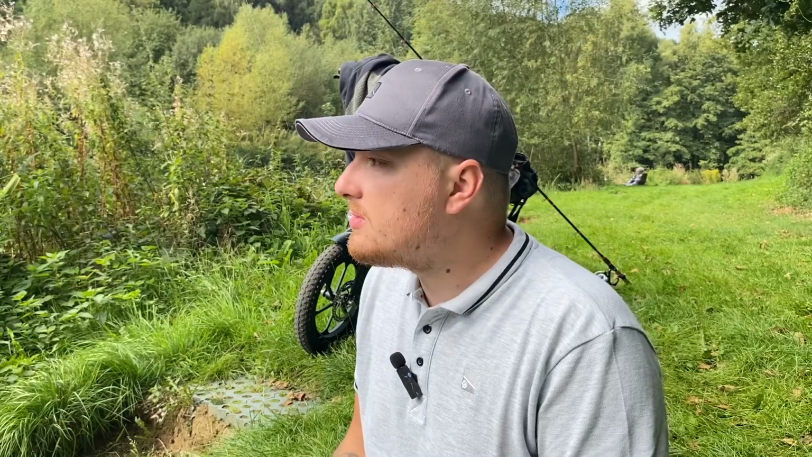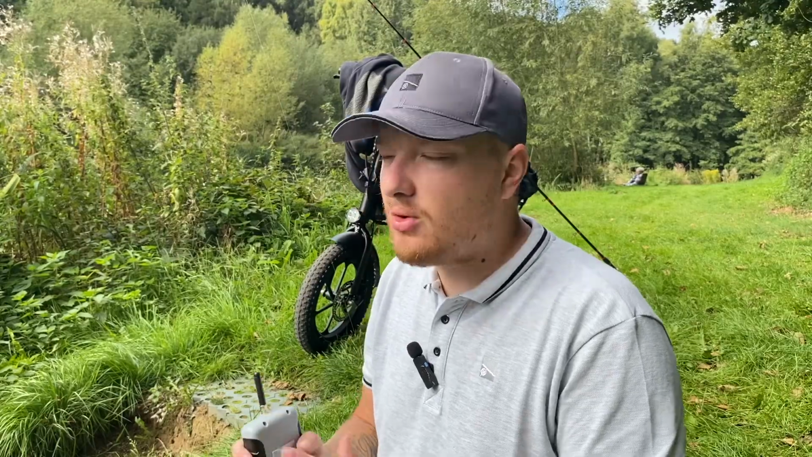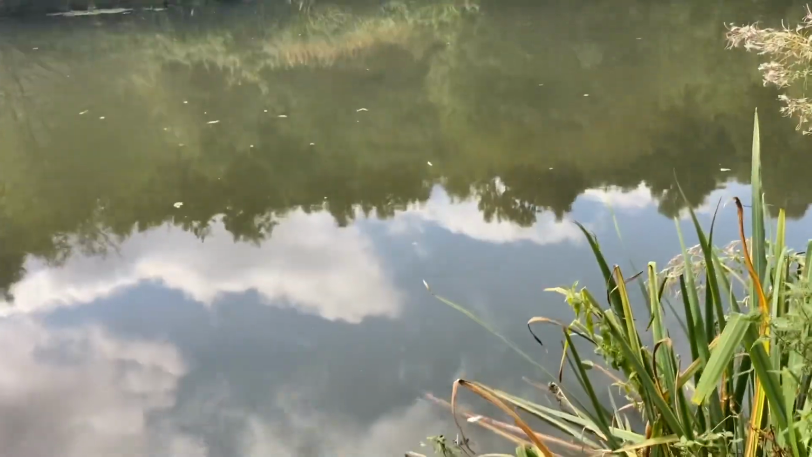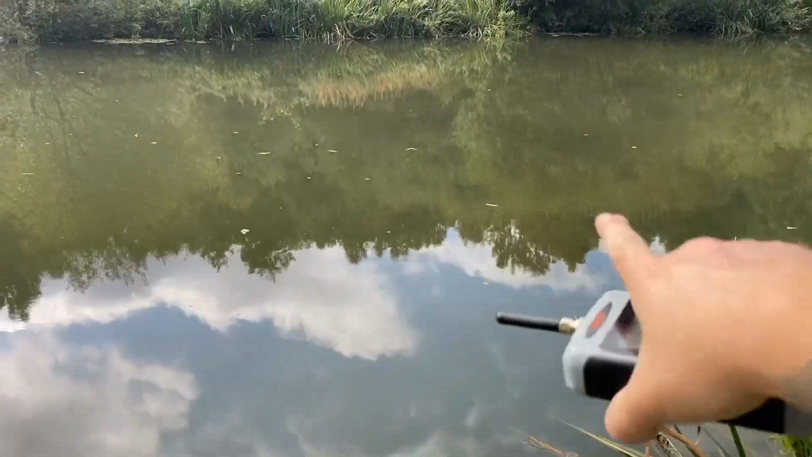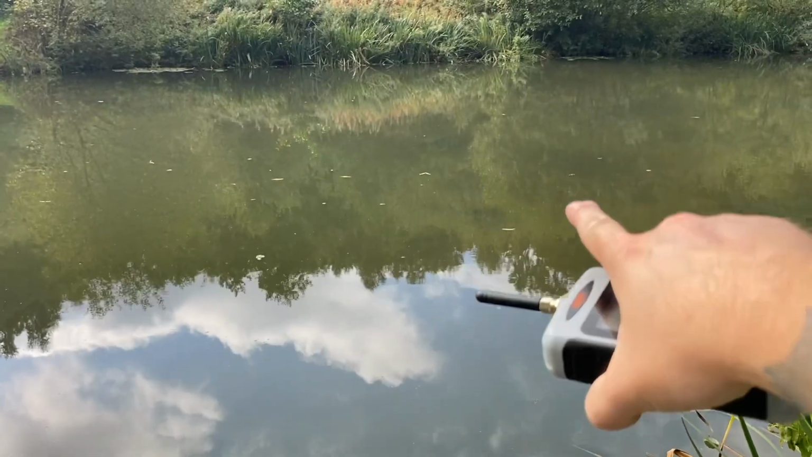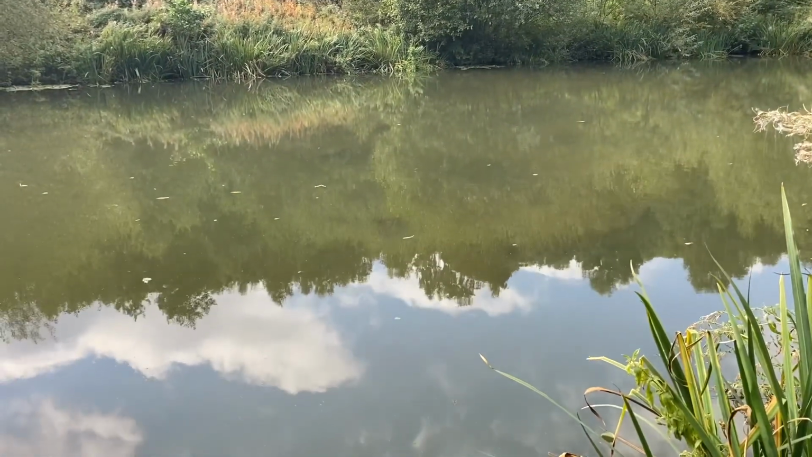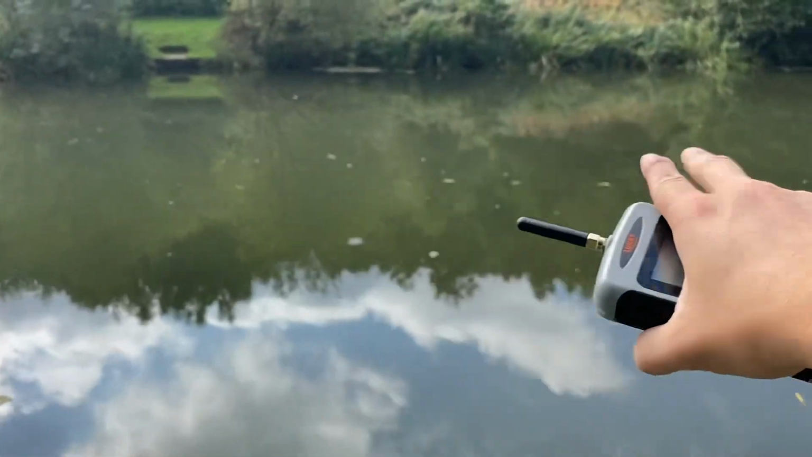So what we're going to do to kick things off, I'm just going to throw it in the edge and see if we can find any fish or any structures. Now to test this sonar, you people probably won't be able to see it on camera, but there is some structure just around the edge of there, and I've actually just seen a fish top up there, so really it should be finding fish all within this area, but we're going to have to see.